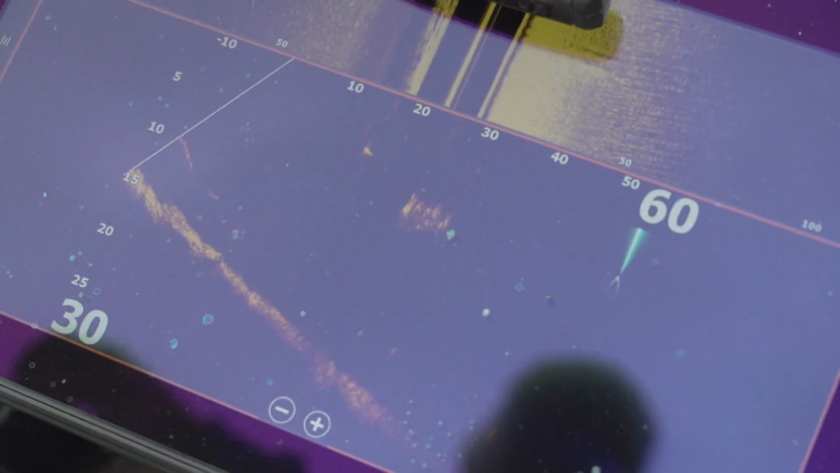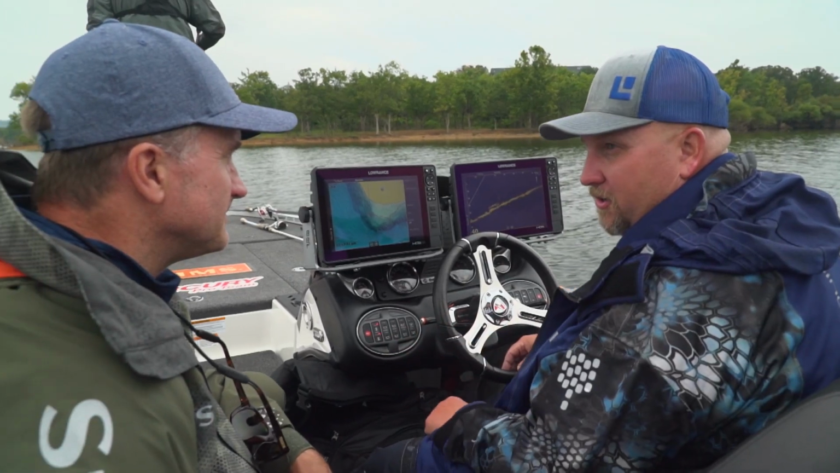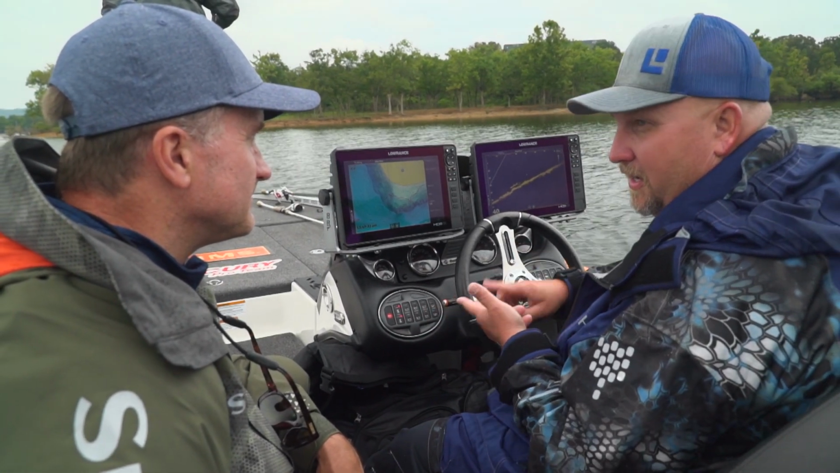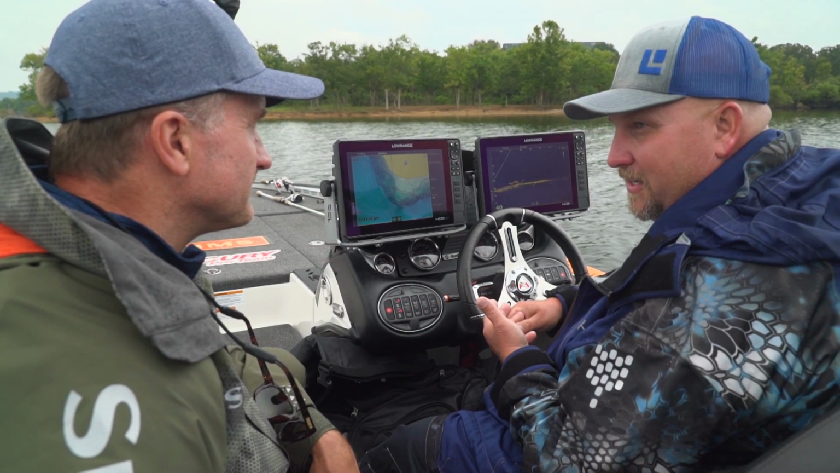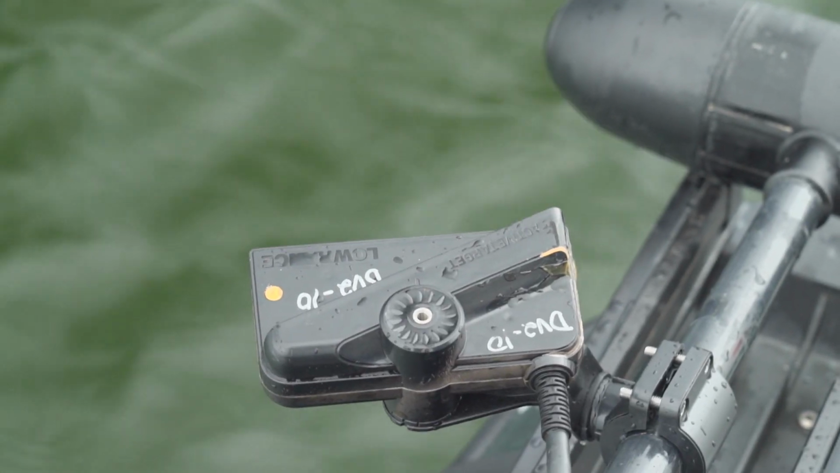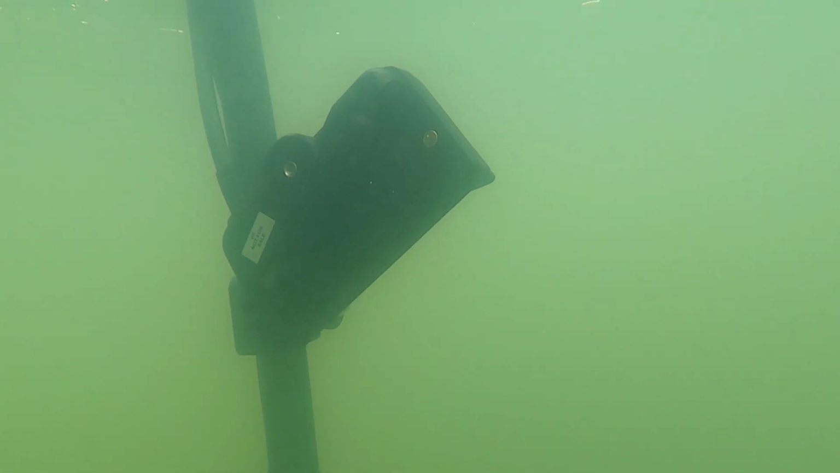So it's just a great tool. And another thing that's great about it is it's backwards compatible with our HDS Carbon. So it works with HDS Carbon, HDS Live, and then our new product that you've looked at, our Elite FS. All you have to do is add the transducer and the module. It's not a new unit you have to buy. It's just those two little things to add to your network.